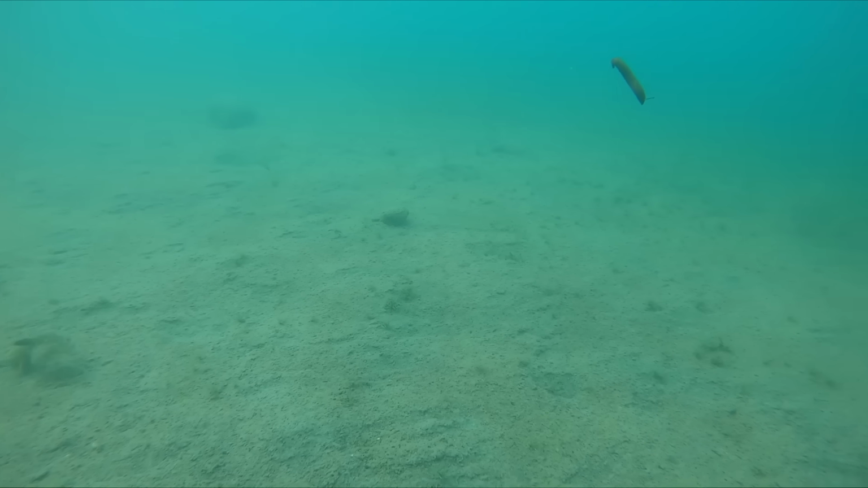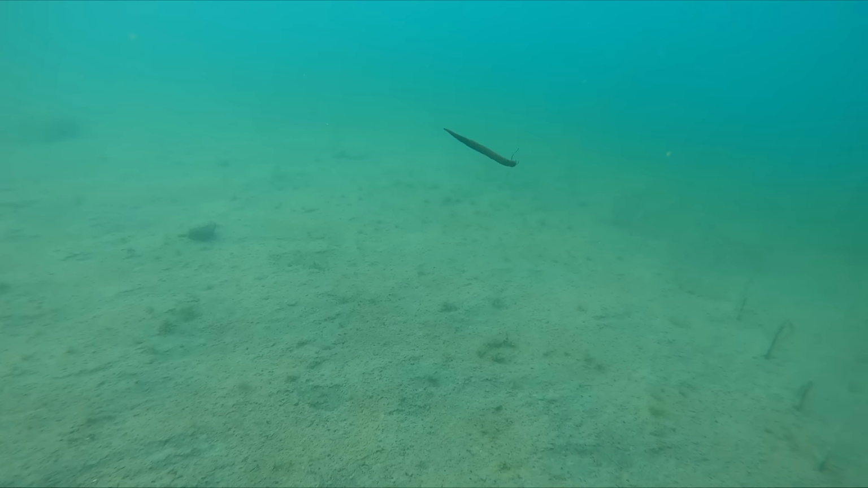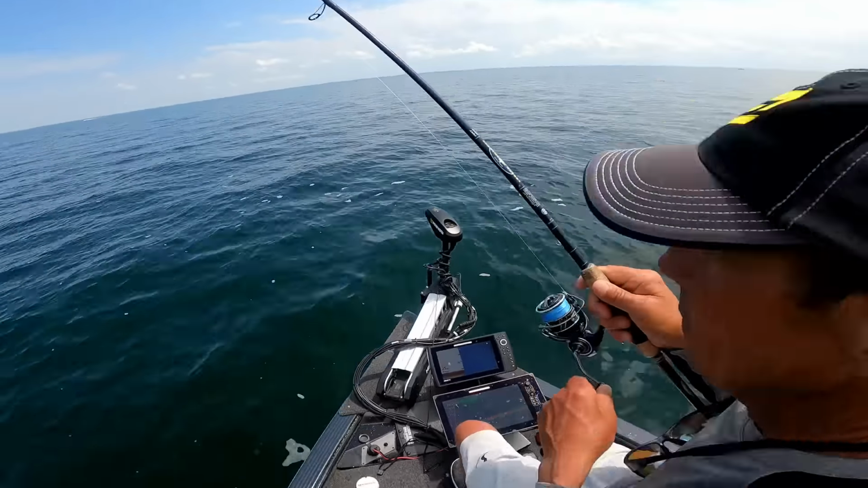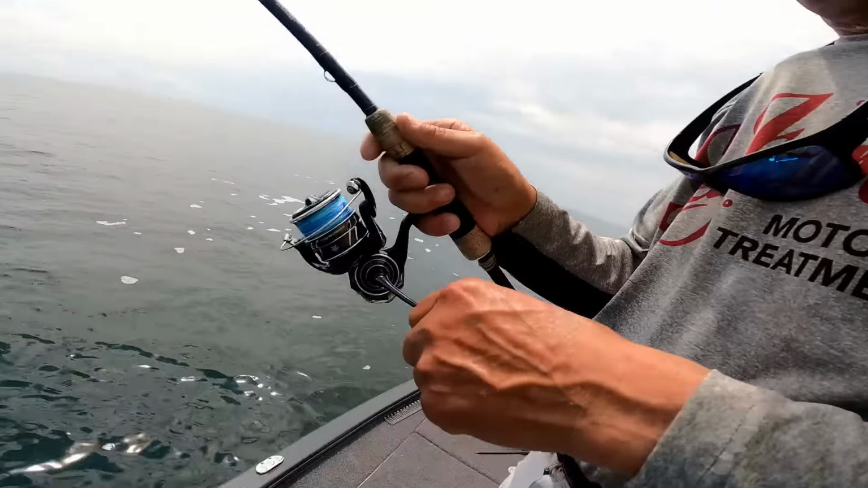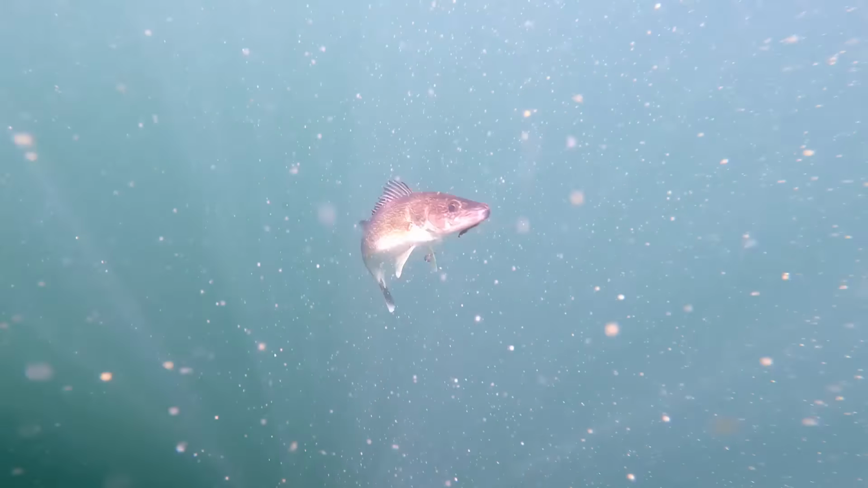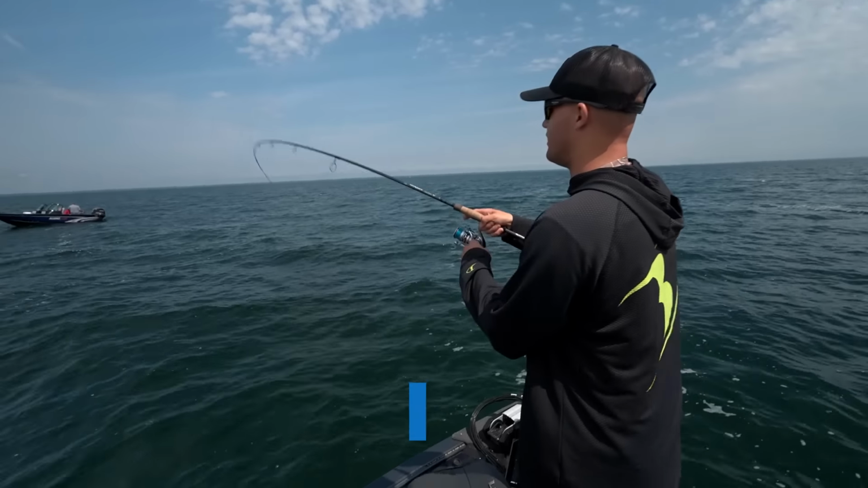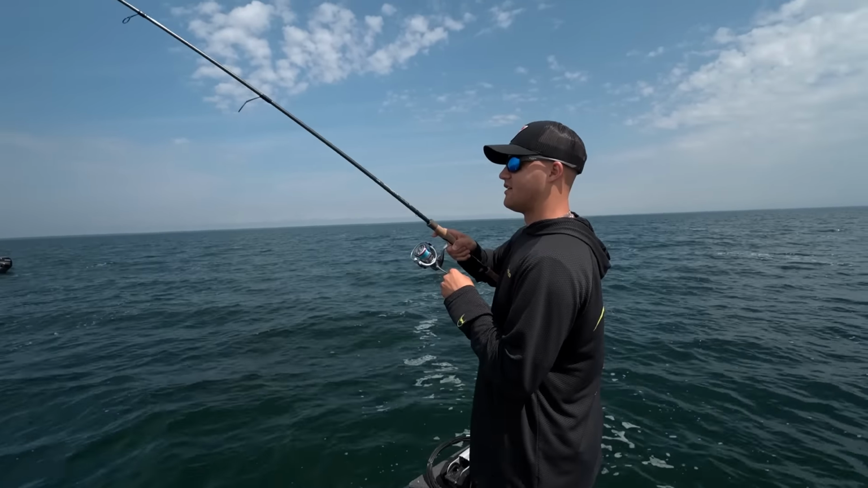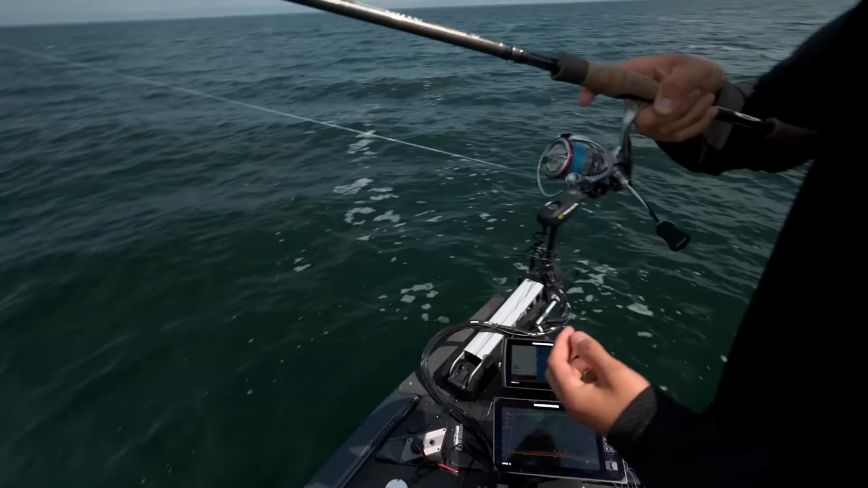In a lot of cases with the drop shot rig, you don't really want to fish it very fast, just let it sit in place. There's one. Oh, that's a little bit better one. This one here, come here, buddy. There he is. Feels like a better one. Jim, you got a good one?